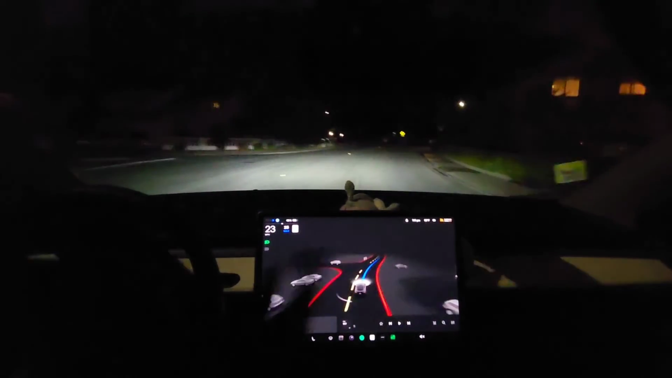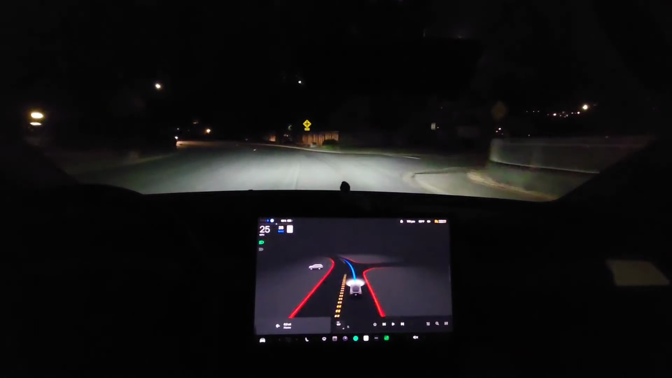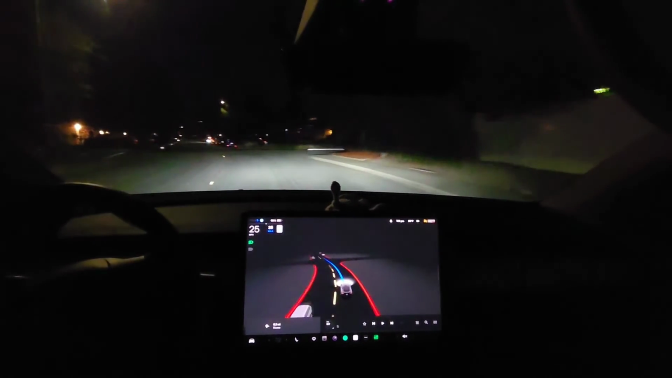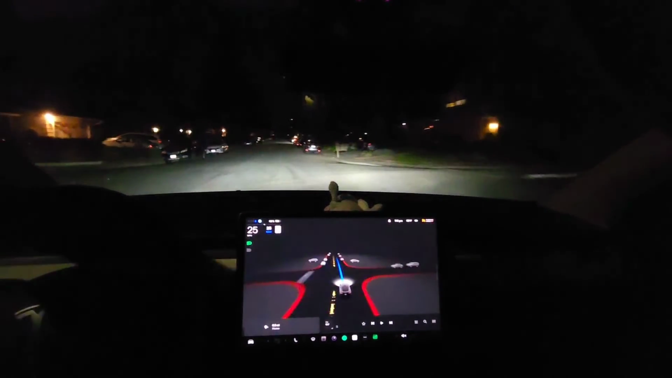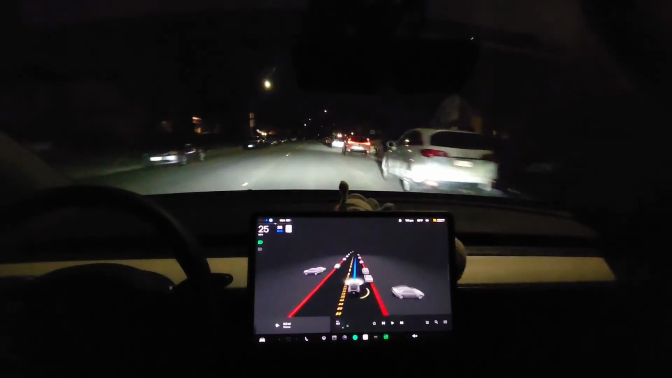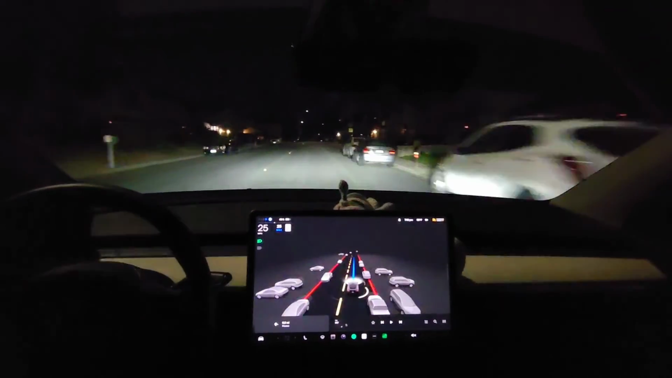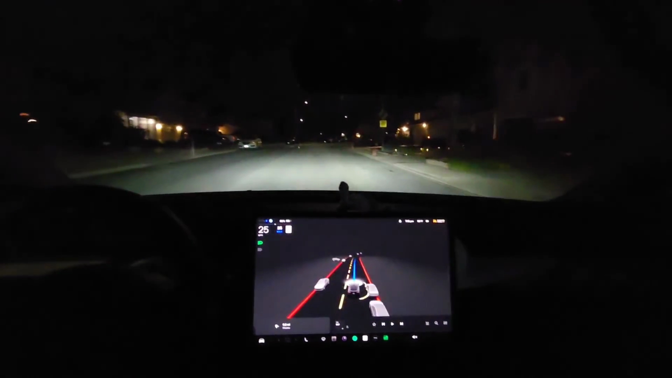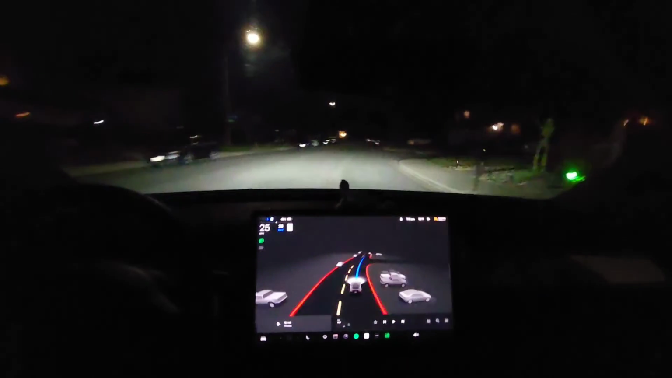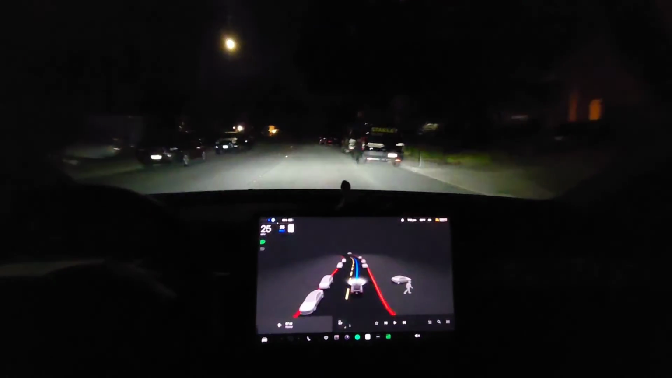I go into the right lane right as soon as the bike lane has that big hole there. But the car did a good job there. I think it doesn't know though, if cars are waiting at the light, it won't squeeze to the right of them. But yeah, it's doing pretty well. I think we're good. Yeah, the car did really well.